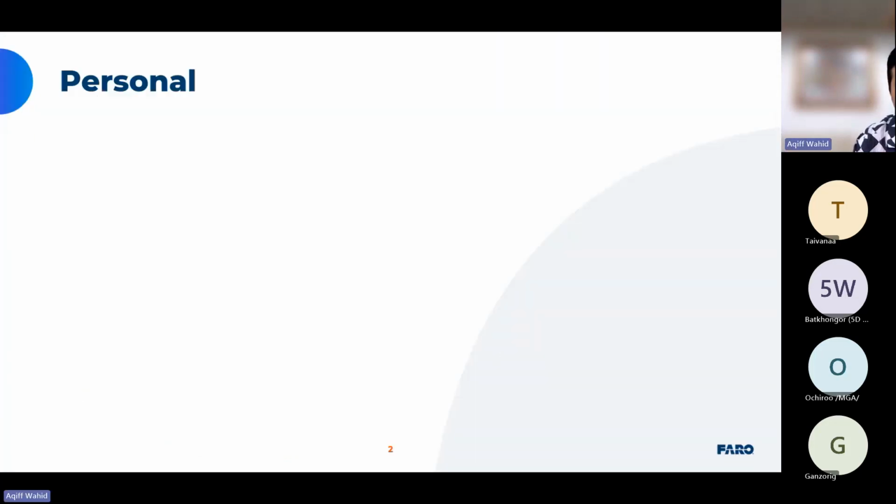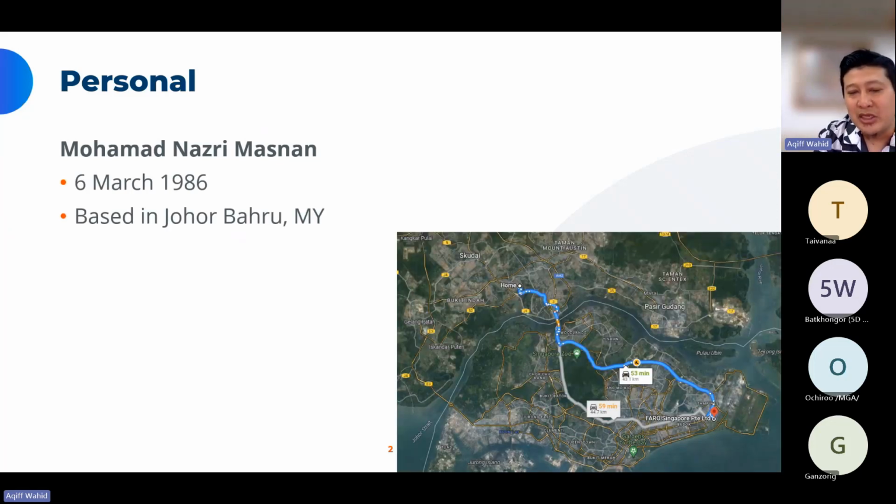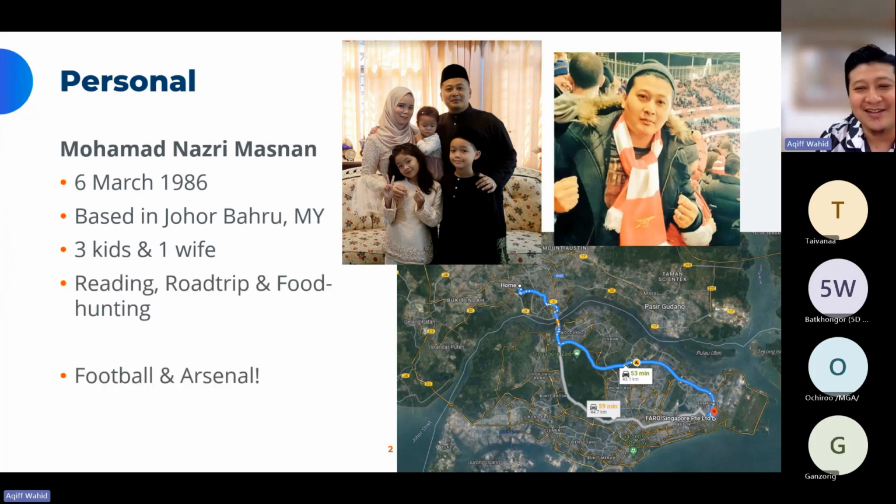Just a little bit of introduction about myself. My name, and this is when I was born, back in 1986. I'm Malaysian. I'm based in Johor Bahru, Malaysia, which is a town bordering Singapore, about 40 kilometers away from the Singapore office, but on the Malaysia side, not on the Singapore side. I have three kids and one baby. I also support Arsenal. We won the game last night in the last minute.